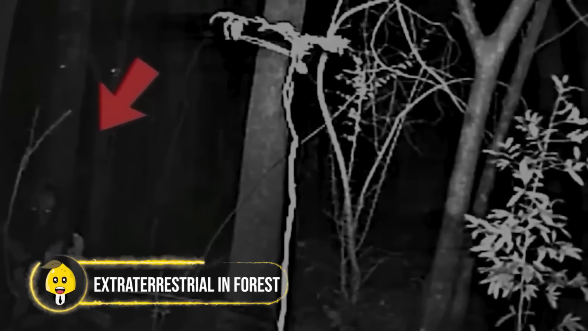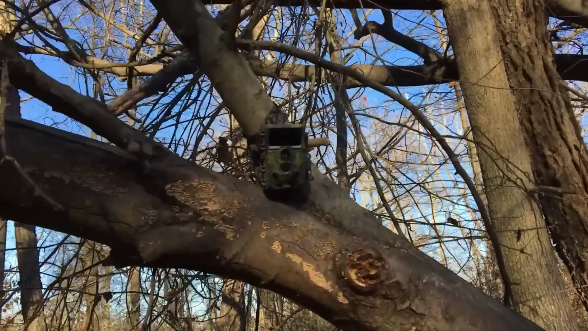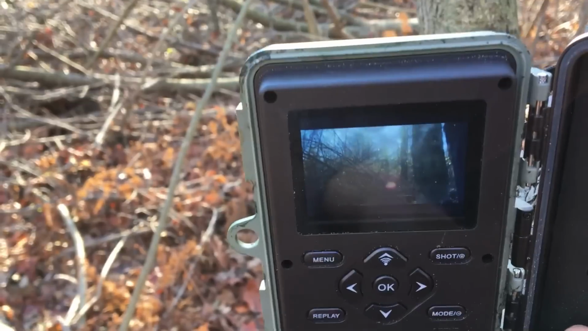Extraterrestrial in the forest. This trail camera captured another creature that defied beliefs and left the onlookers puzzled in fear and confusion. Wildlife rangers, upon reviewing the trail cam footage, found this creature that was idle and remained camouflaged within the trees. It was a small hooded figure with hollow eyes that caused a stir among the people.